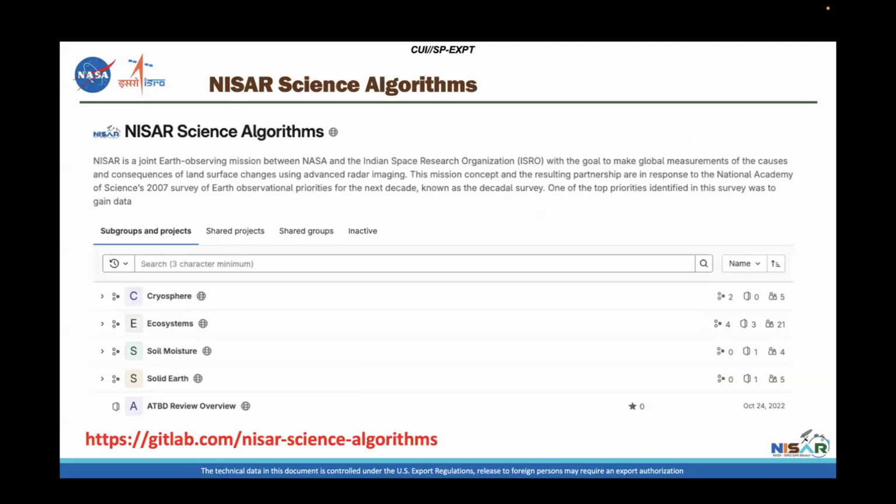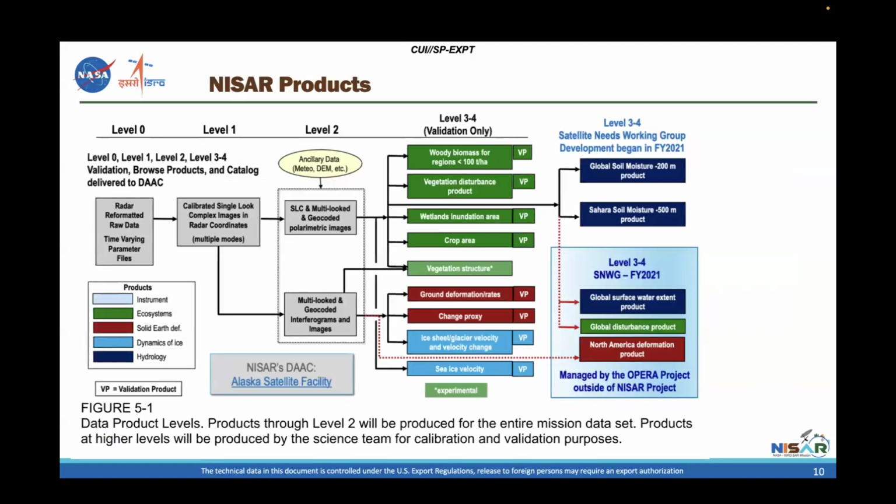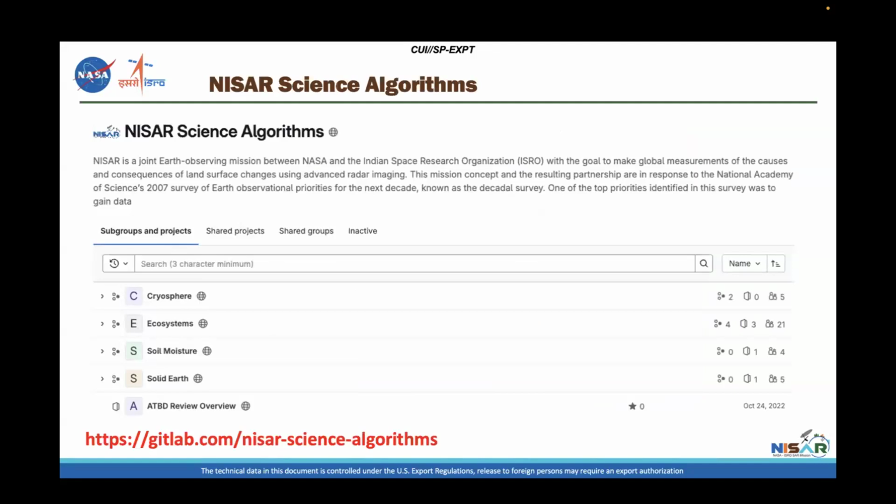If you want to take a look at our algorithms, some of these products that I just went over that will be level 3 and 4 produced by the science team, the algorithms for creating those products live here. This is gitlab.com/NISAR science algorithms. So basically, you could go and download the code. Most of these, I think, are Jupyter notebooks at this point.